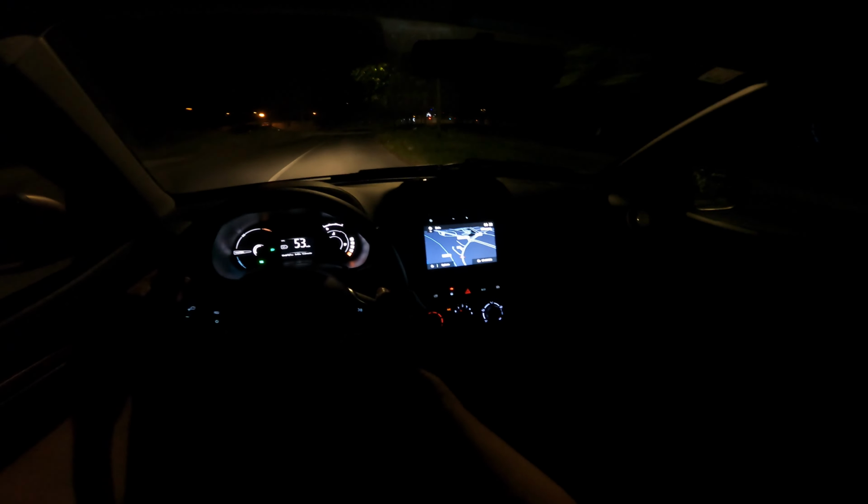After 170 meters, keep left. Okay, that was loud. After 100 meters, keep left. Okay, thank you. How can I mute this? I don't know. After 160 meters, enter the roundabout and take the second exit.